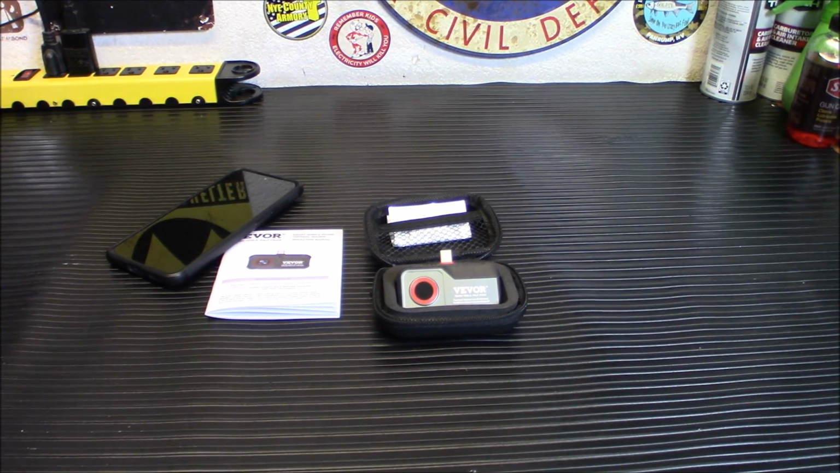But it was very, very clear, and I really like the black and white for the heat, where the black is the hot. That was just unreal. I mean, you got to remember, it was pitch black out there, and I was able to see everything as clear as day. So this unit has impressed me, and the price on it is pretty darn good, too.